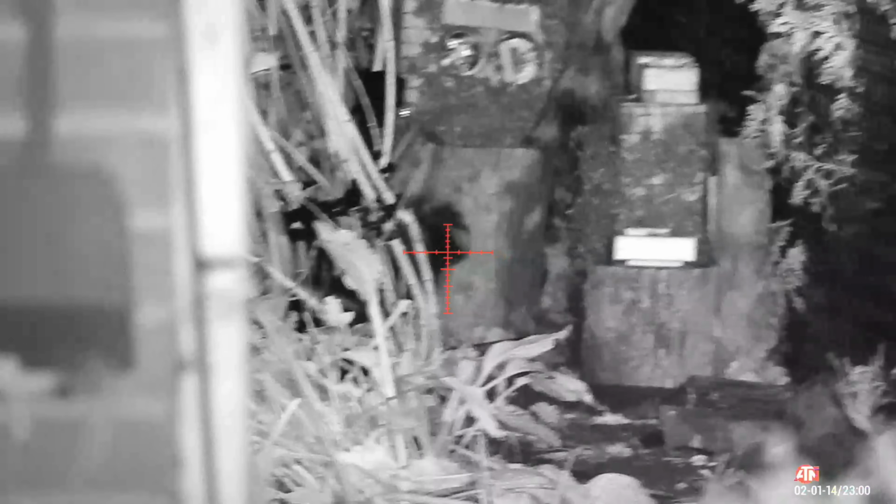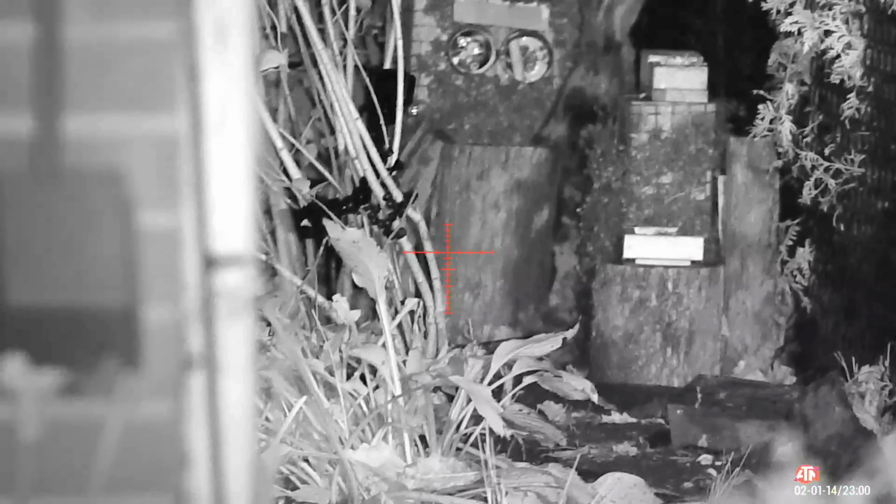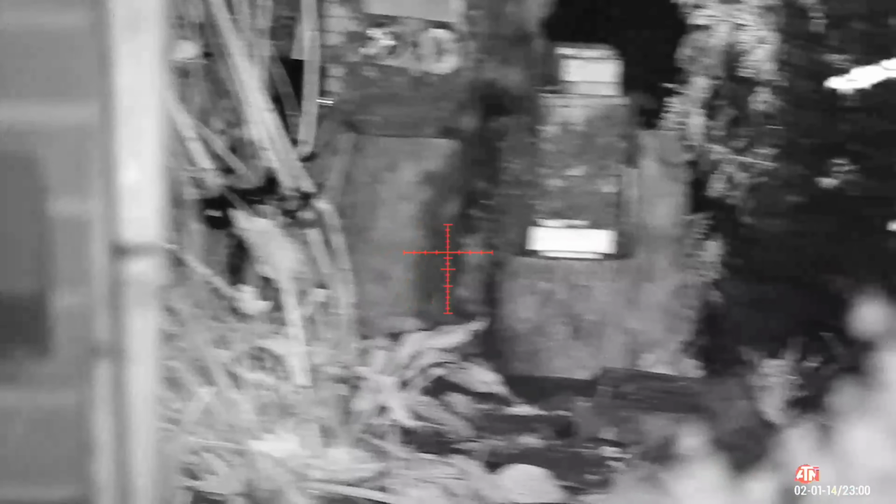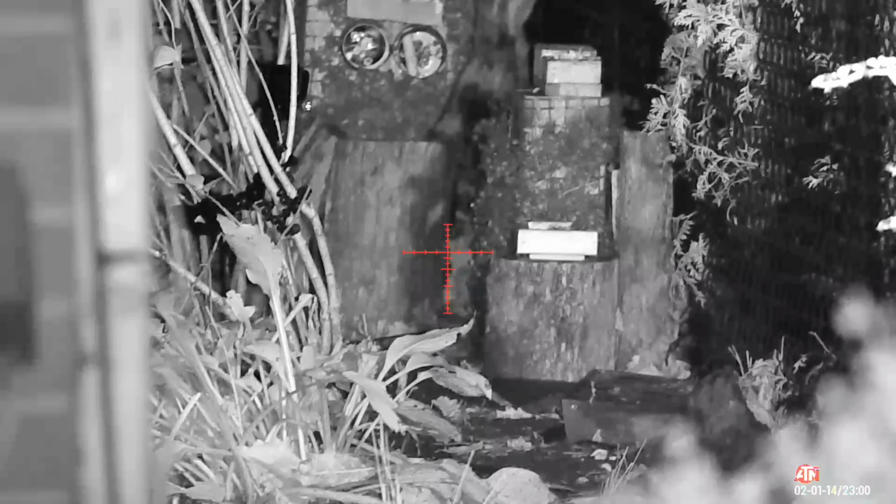So I texted my neighbor real quick, and he flicked on his backyard lights and confirmed it was there. So I went over and retrieved it. And it was done. It didn't spray, so it definitely wasn't a painful gut shot or anything. I just caught the back side of those vitals, so it just took a second.